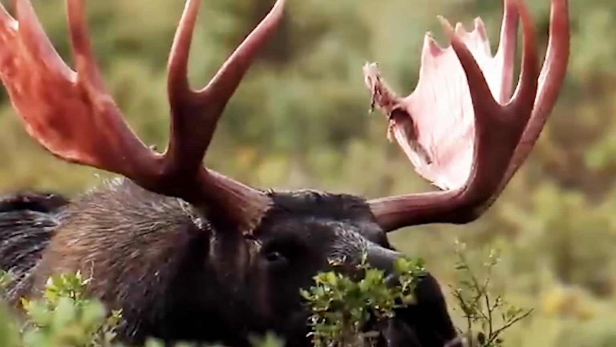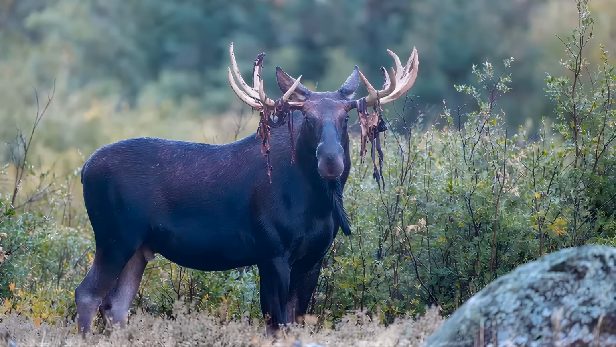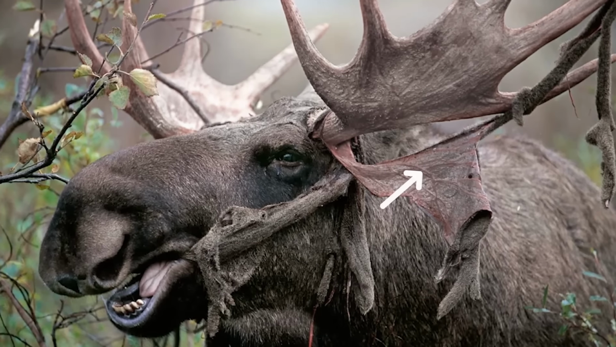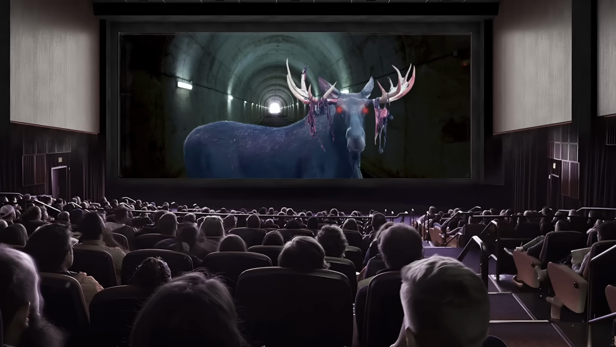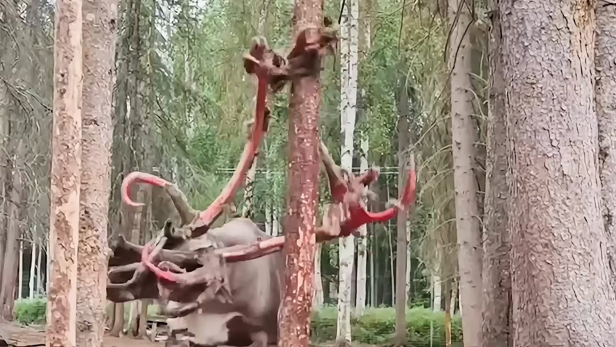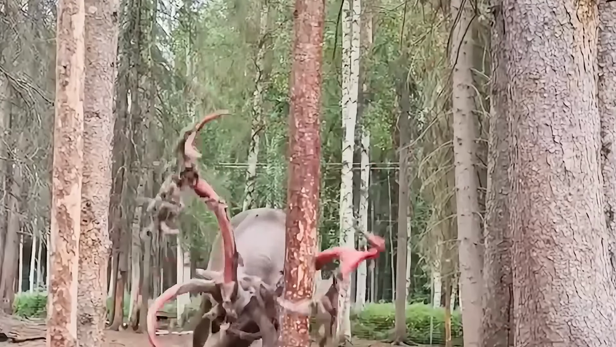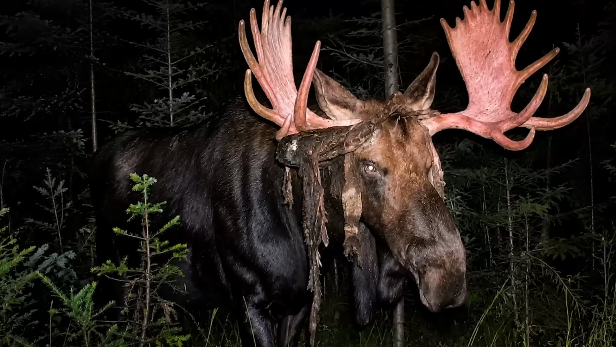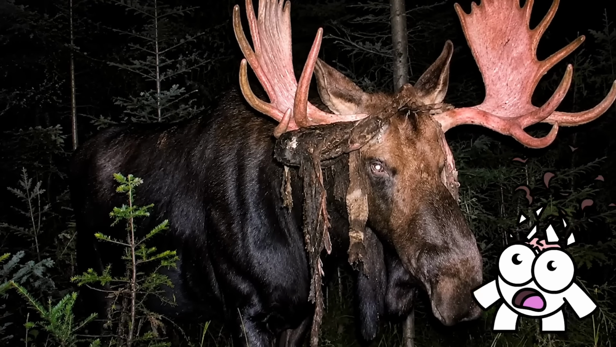Eventually, the structure beneath hardens to bone, at which point the velvet sheds off like dead skin. And because it's filled with blood vessels, the moose usually looks like something out of a horror film. But despite the blood, it isn't really that painful at all. At most, it's just itchy. So animals with antlers will usually just scratch against trees to get it off. Tell me again that nature isn't metal AF.